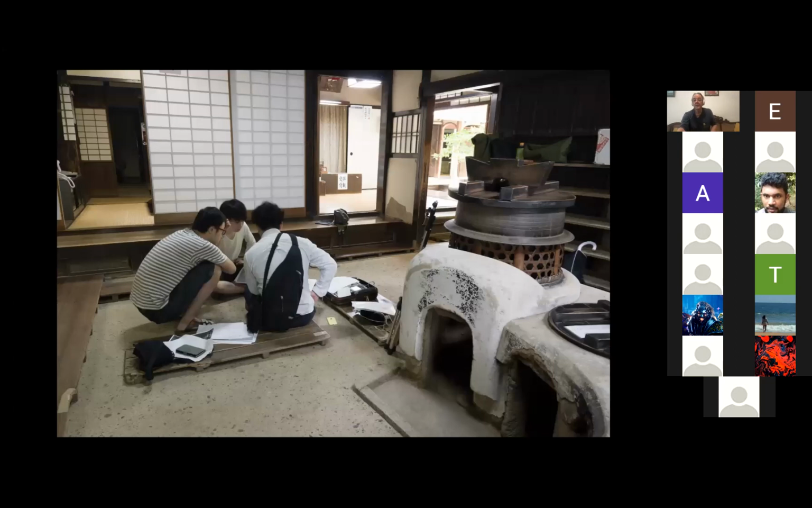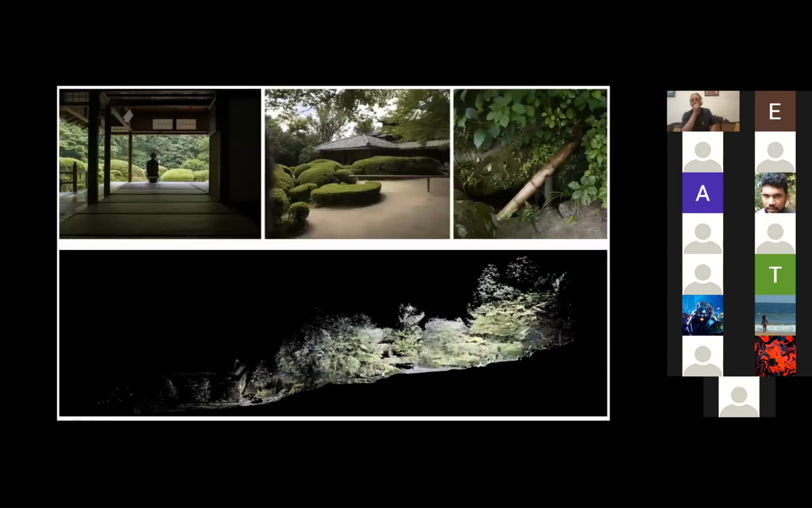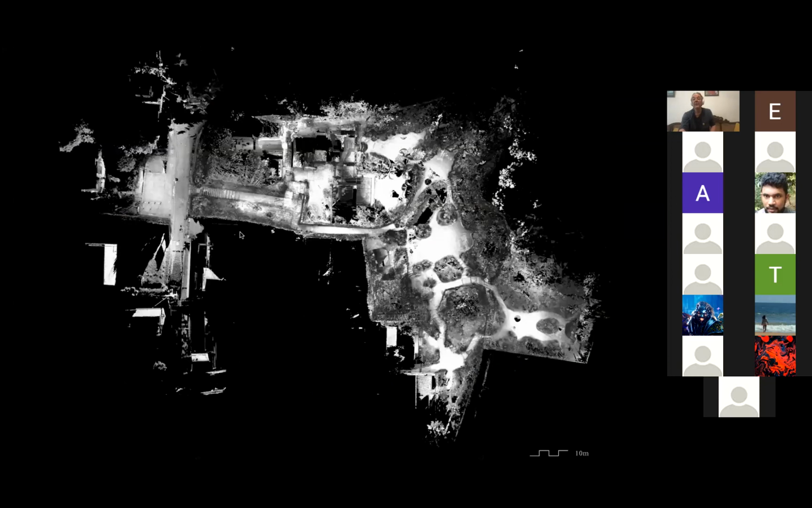Here we see the students learning how to use handheld devices with this technique, very simple. And again, you see the section, you see the photographs on top and the section of the entire scanned garden. I mean, the house we saw is hidden behind these trees here. And this is again a plan view, which is just the result of the point cloud model scanned.